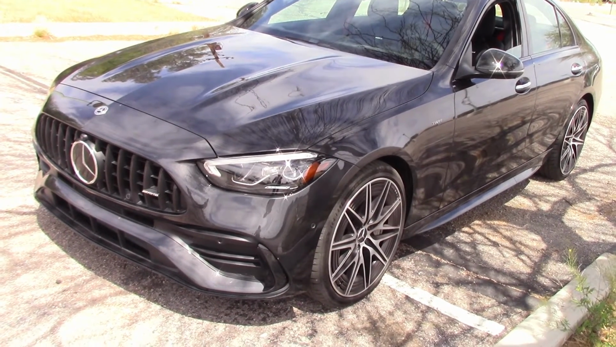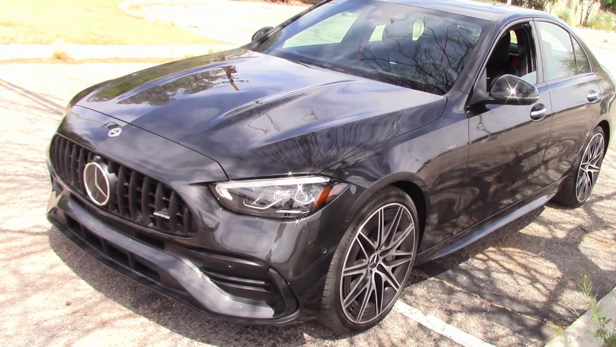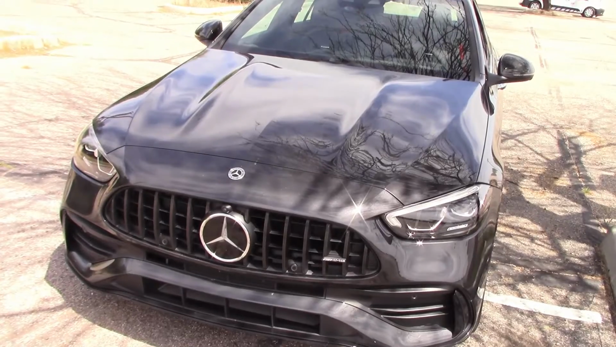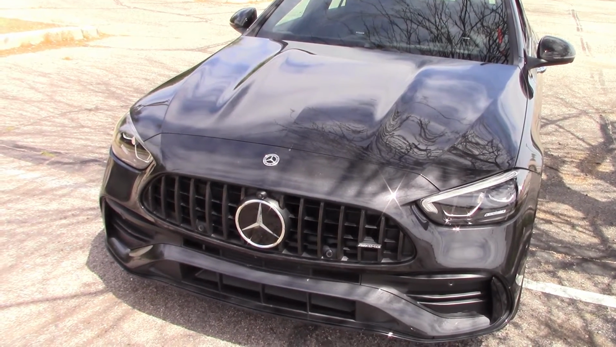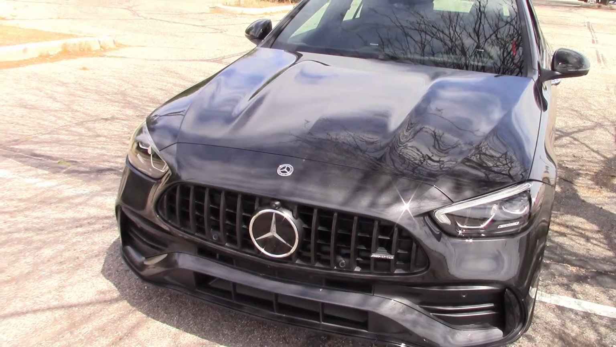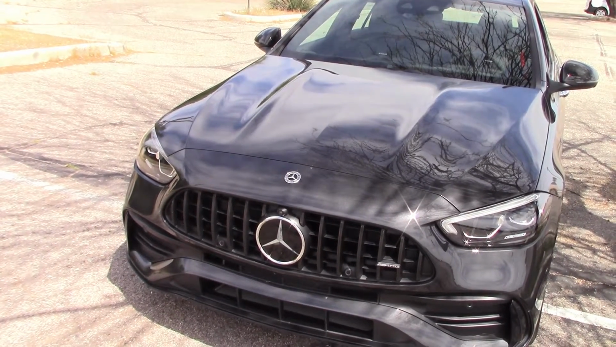Mercedes sent us a C43 AMG to drive. Very nice looking vehicle. We already did a complete road test on this, with fuel economy numbers and performance figures. We posted that video on YouTube. If you didn't see that, we'll have a link at the end of this video, but here we're doing night drive and headlight test only.